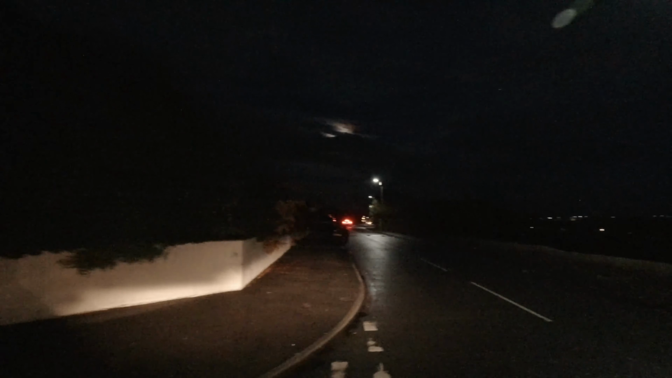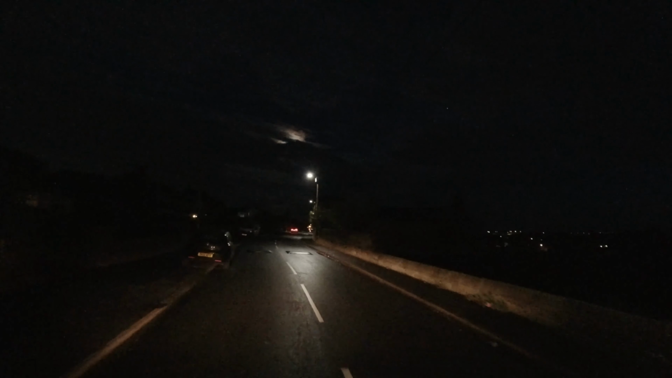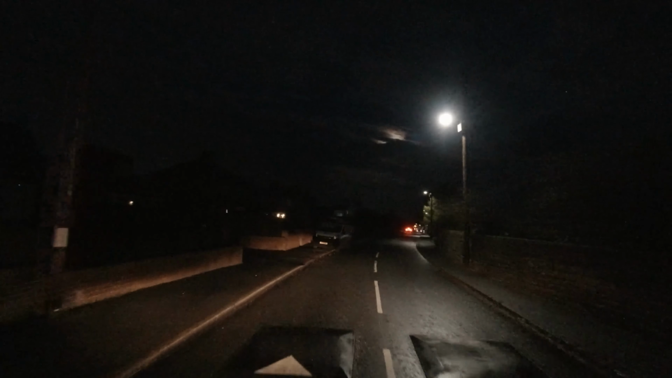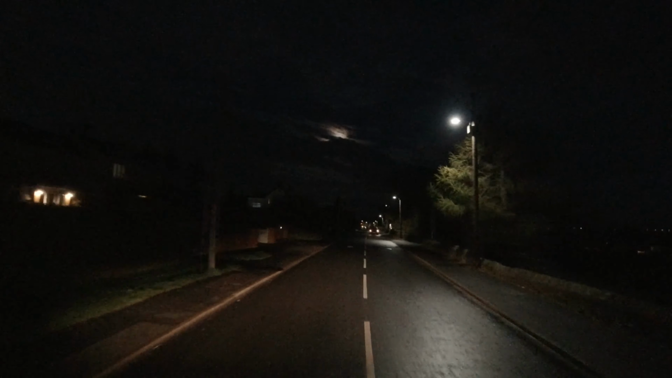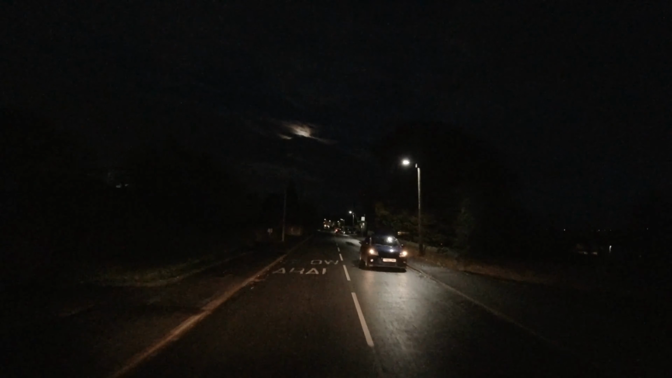Oh, that's a pity. The full moon's out tonight, or what looks like a full moon, and you could probably see it, but the clouds have just covered it up as I've turned round. Yeah, let's head back now down towards Connahs in North Wales, another small town, my hometown.